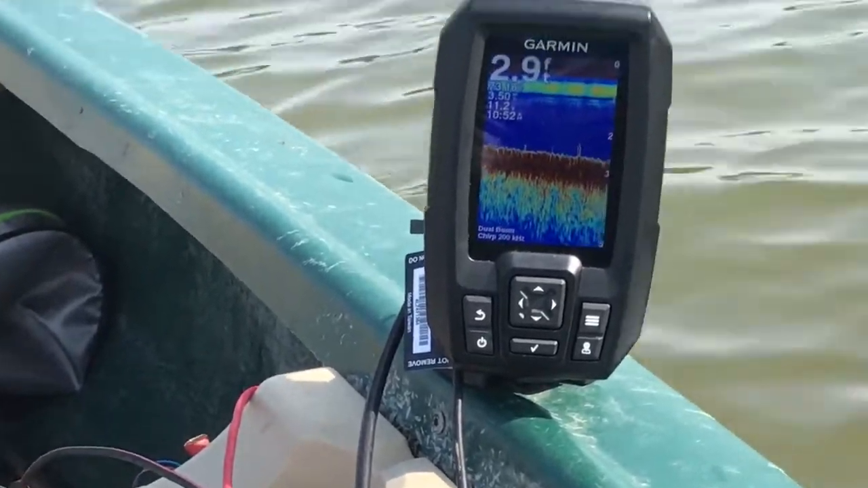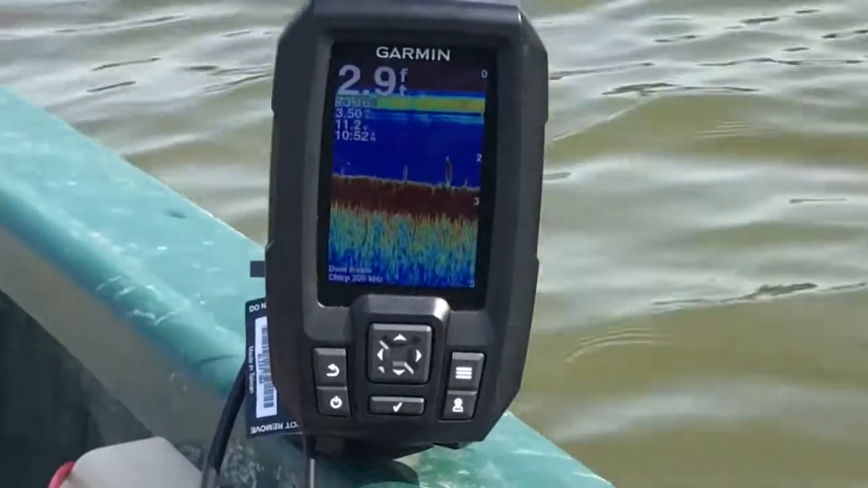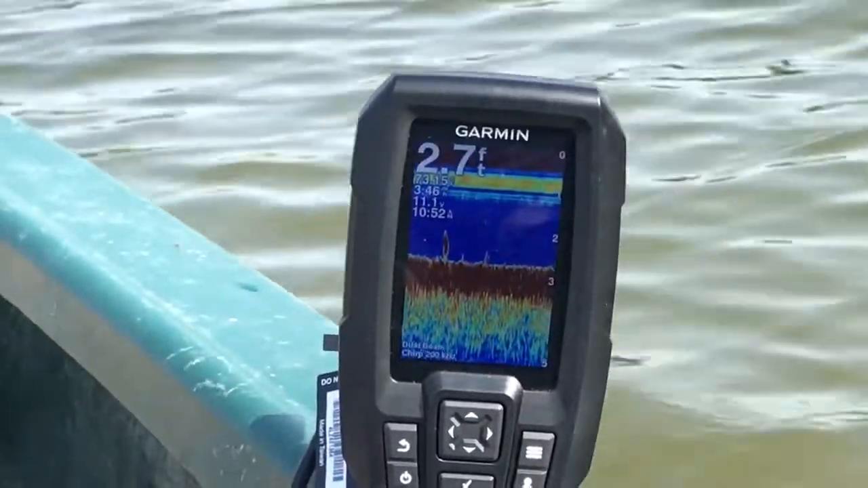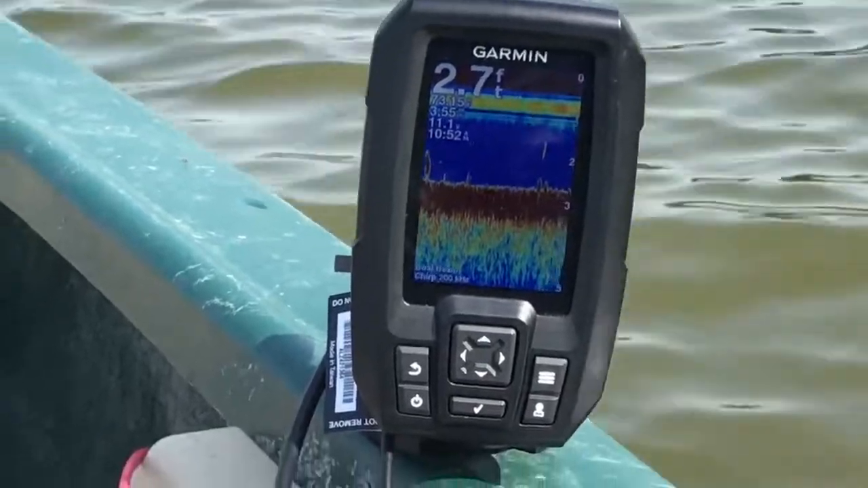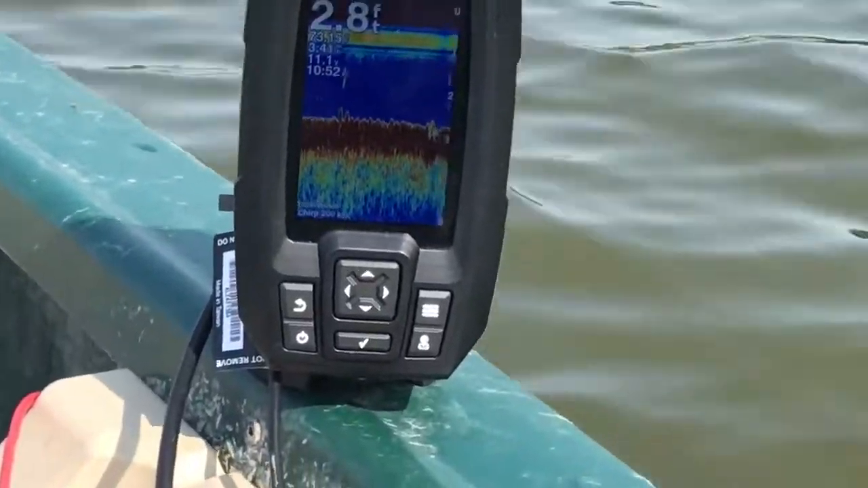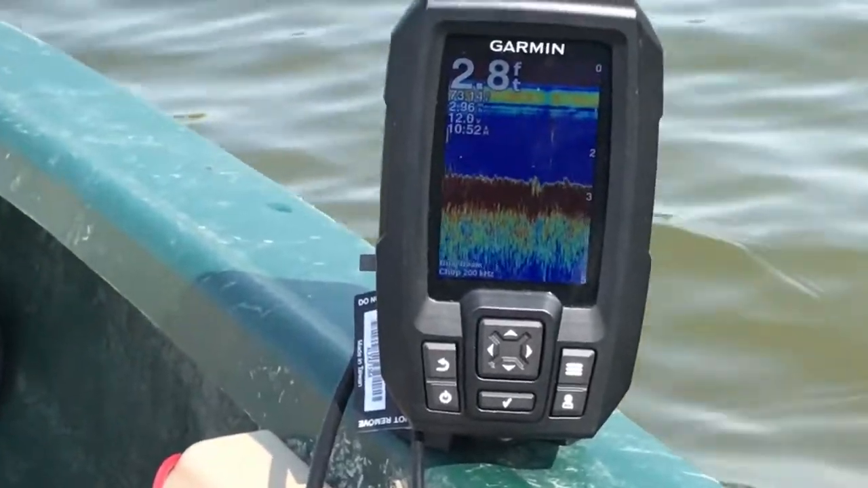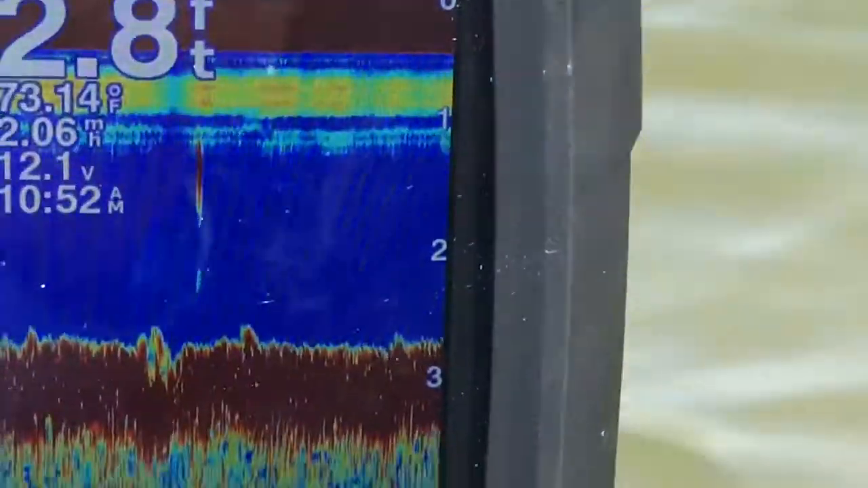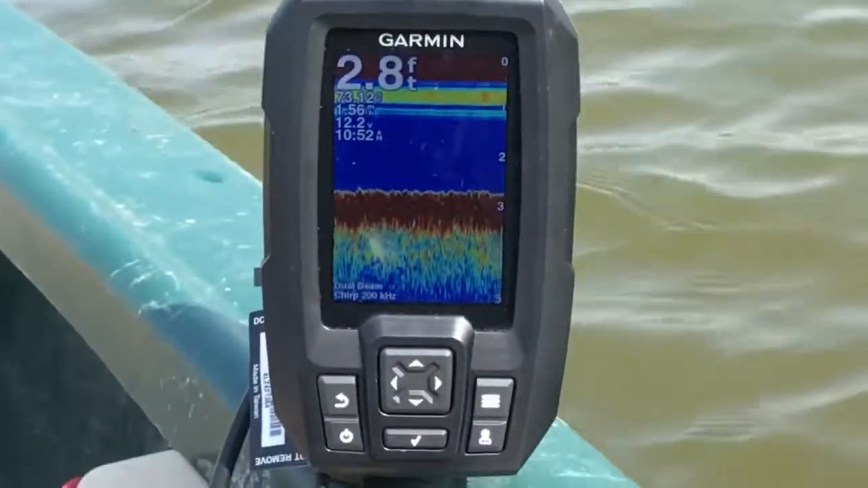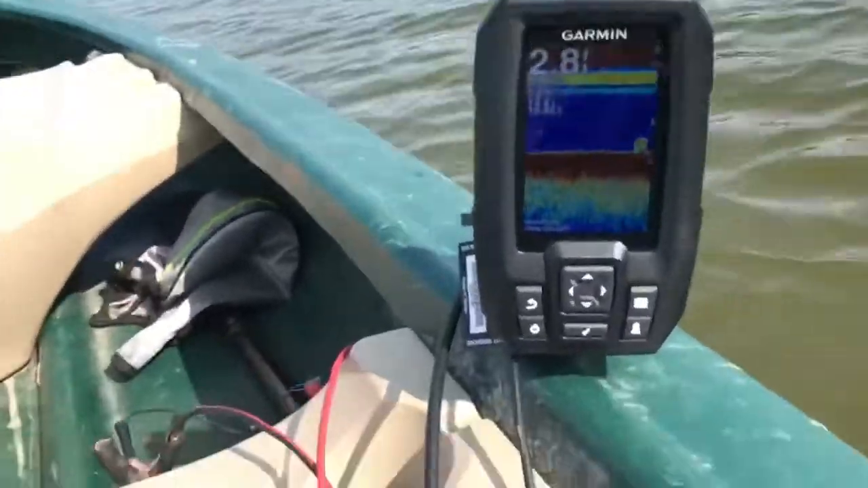But you can see some fish on there marked. So that's how it works once you're out on the water. Here, I'm going to turn off the motor real quick. You can see there's some fish on the screen. There's a skinny one right there. So that is how it looks on the water.